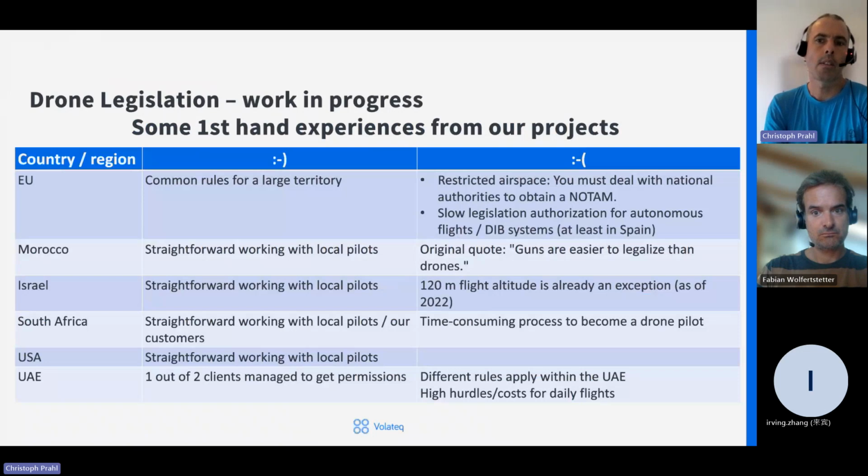But as soon as you are facing a restricted airspace and you need a NOTAM, you need to deal with national authorities. And another issue is that BVLOS permissions and permissions for drone-in-a-box systems are still not a standardized process. So you need some patience until you get these permissions. Morocco is quite straightforward, but locals say it's easier to get a gun than to get a drone legalized. So here also the permission process is quite long.